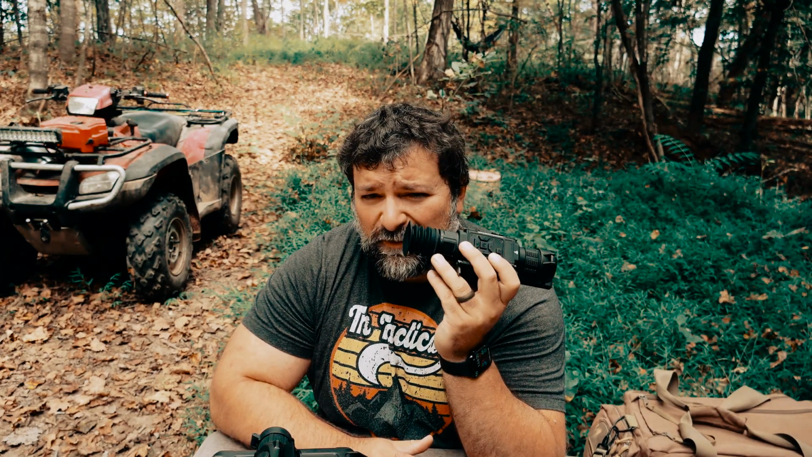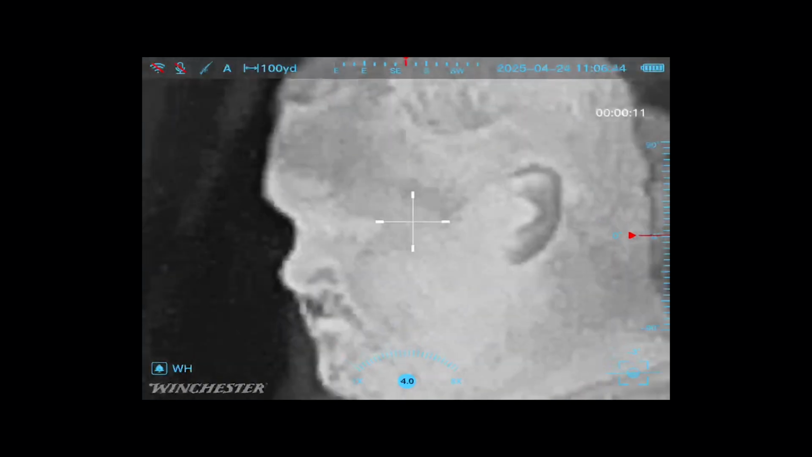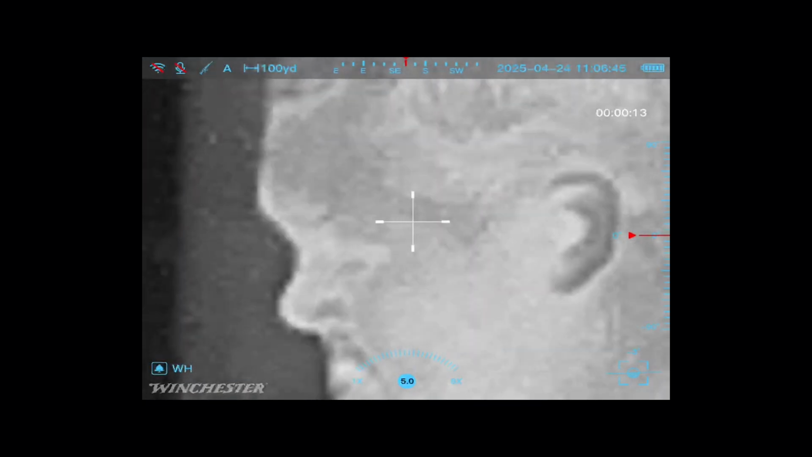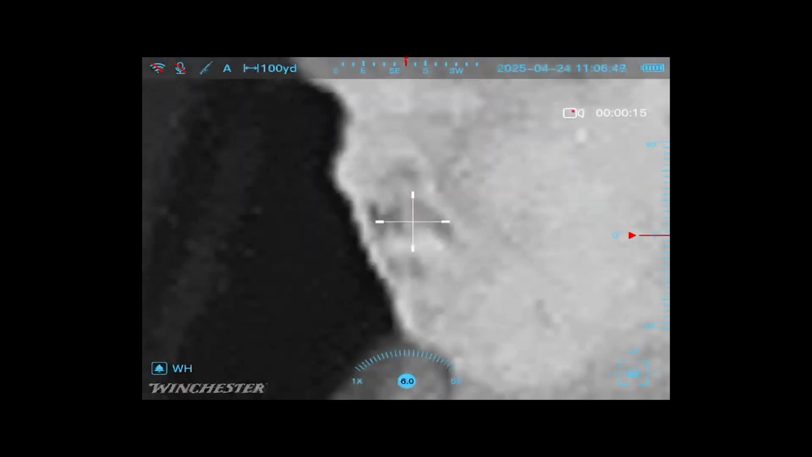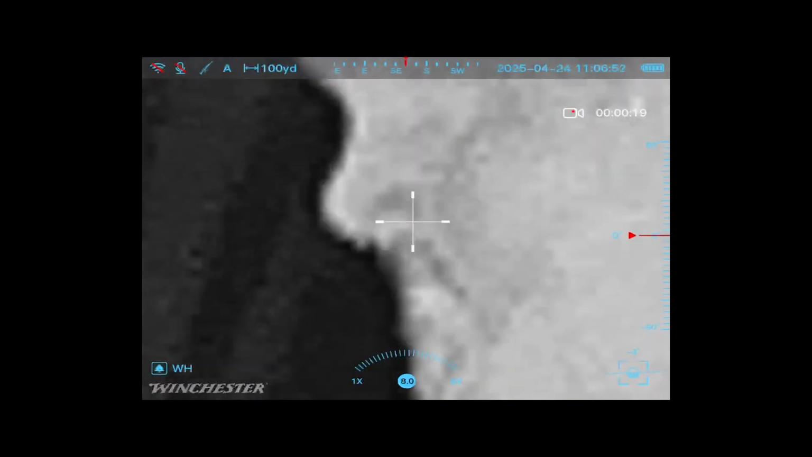You'll see that when I was recording this footage, the Winchester never does that refreshing thing where it has to reset itself like you typically see with most thermals. I don't know if that's a new feature with theirs or if there's something else going on, or maybe it just does it so efficiently that you can't even tell. But that could be a benefit to you if you don't like that effect when it happens. Other than the dead pixels, this one actually is better quality.